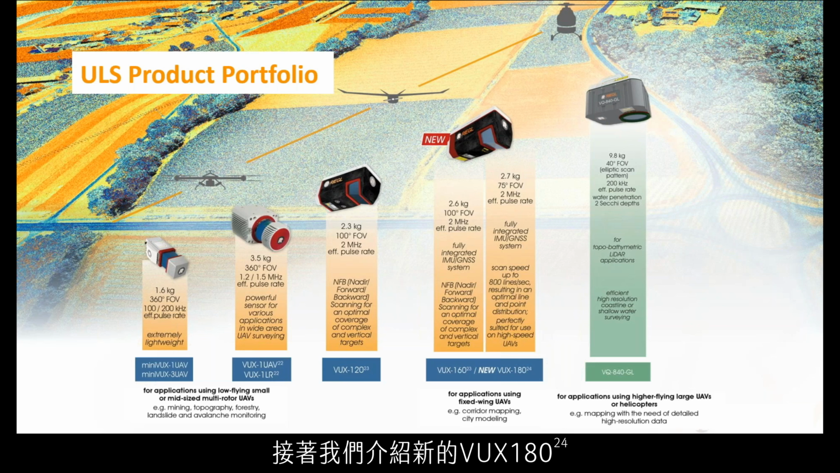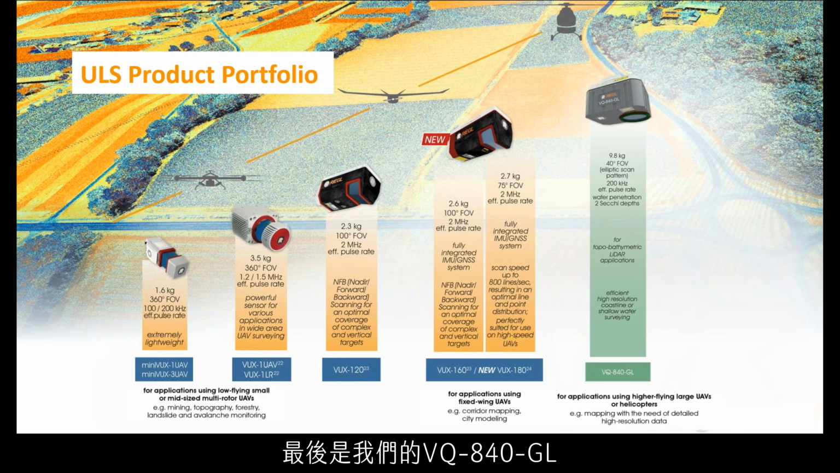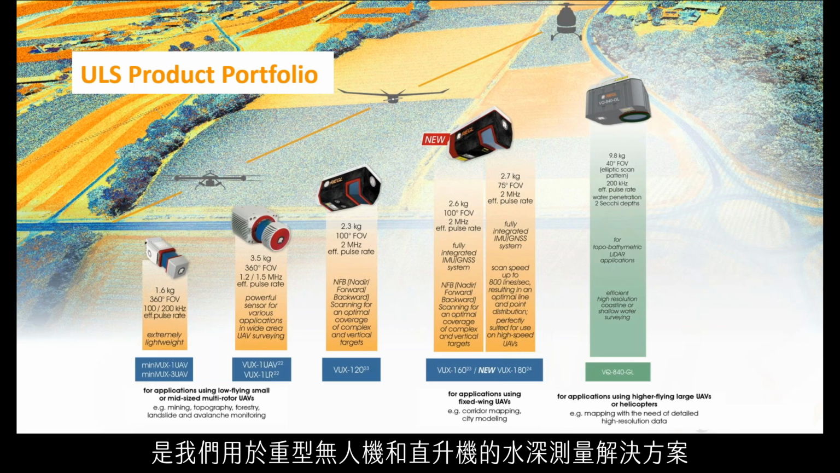Then we'll introduce our new VUX 18024. It's our newest scanner, just released this year, with an unparalleled scanning speed of 800 lines per second at nadir. And we have our VQ840GL, which is our bathymetric solution for heavy lift UAVs and helicopters.